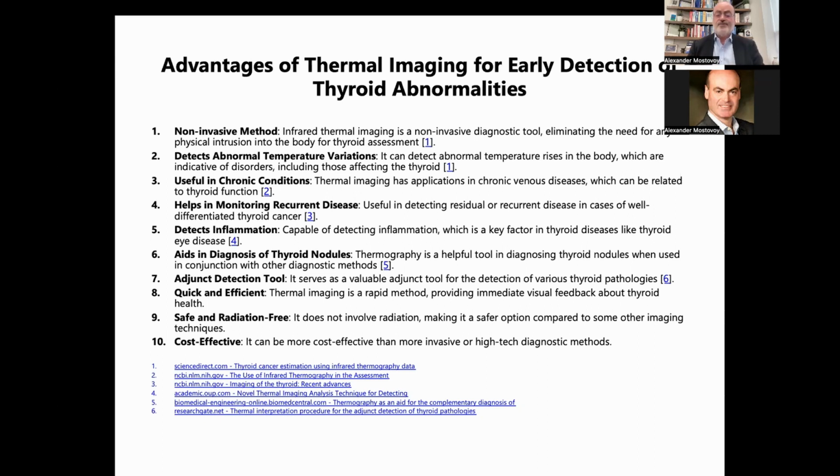As I mentioned, thyroid nodules are very, very common. Unless you use thermography, you would routinely have to use thyroid ultrasound, and hardly anyone does that. It's an adjunctive diagnostic tool, so thermography points you in directions where otherwise most likely you wouldn't be able to get. It's quick, it's efficient, it's safe, it's radiation free, and finally, it's very cost effective. Again, the references are here.